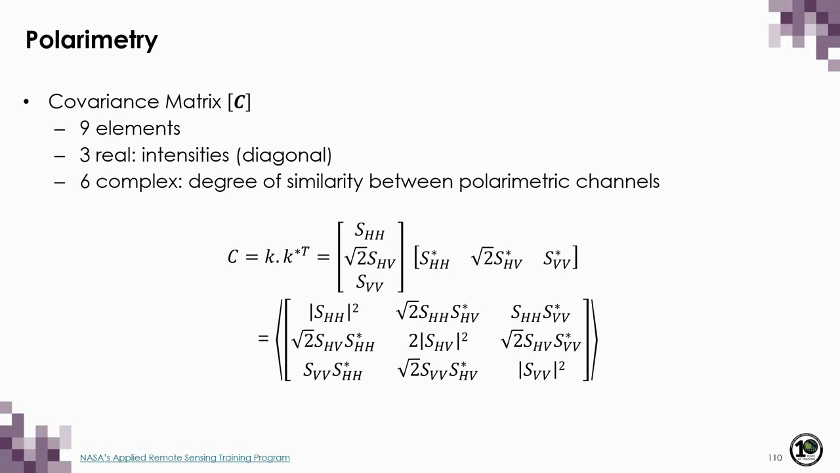So there are 9 elements to the covariance matrix. 3 of these numbers are real, representing the intensity of each polarimetric channel. These are represented on the main diagonal of the matrix. There are also 6 complex values that are contained in the off-diagonal elements of the matrix. And to get the total power, we simply sum the main diagonal elements. Note again that we multiply the cross-pol term by 2.